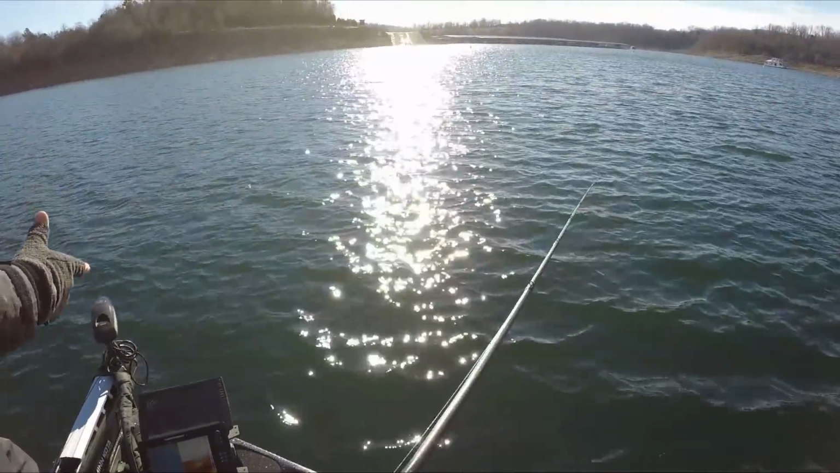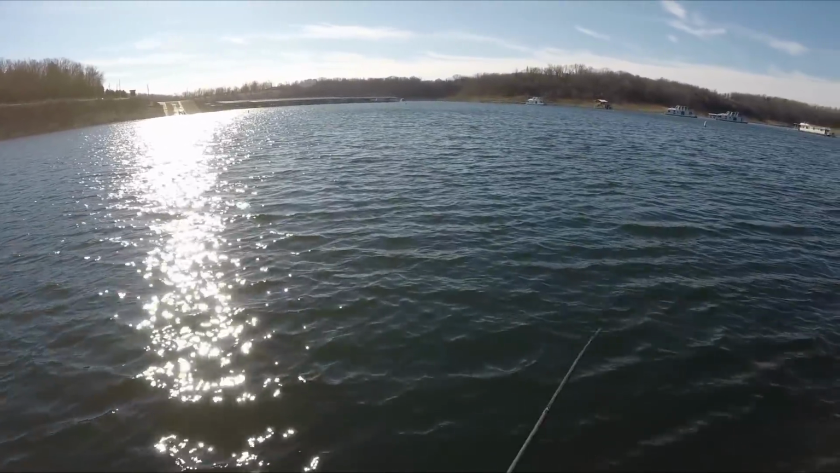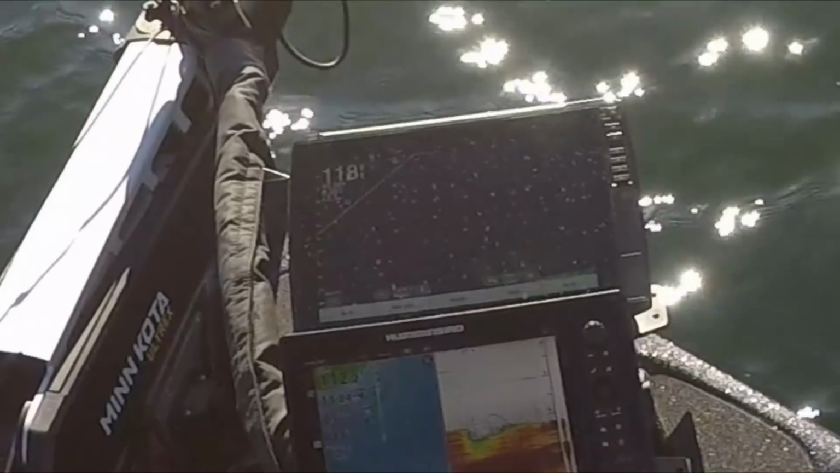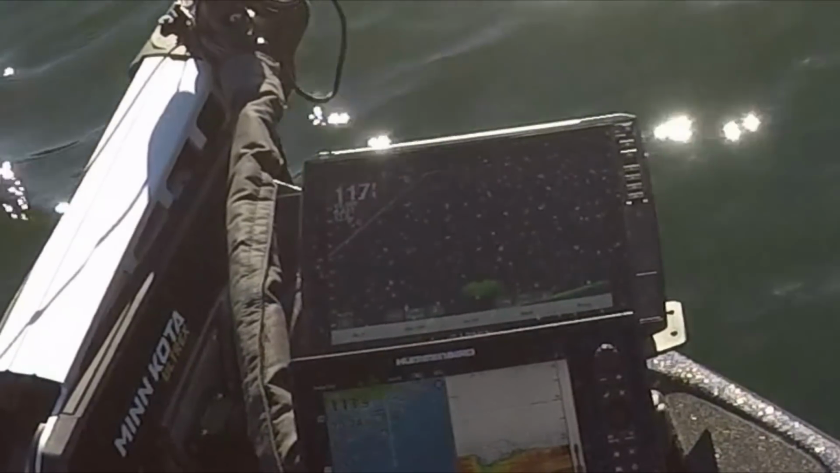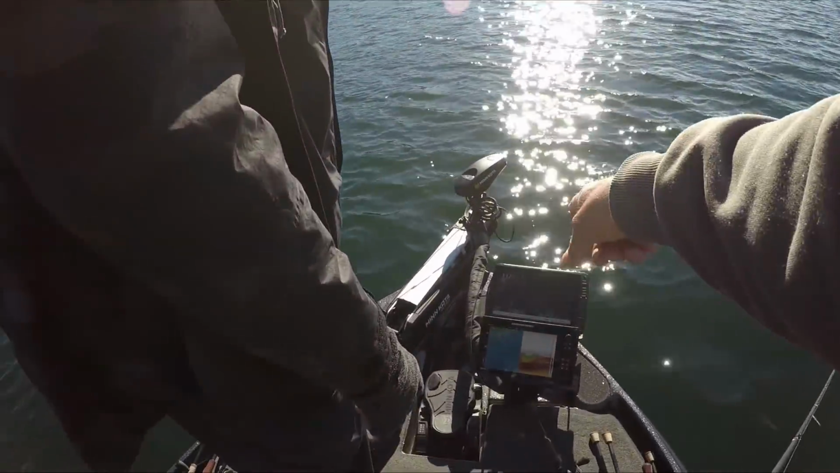The way I figure it is like a cast. You get the bait down there in front of the shad and then you drop it. If it doesn't happen, you bring it up and do it all over again. So we're back in them. Is that a 12 or a 16?